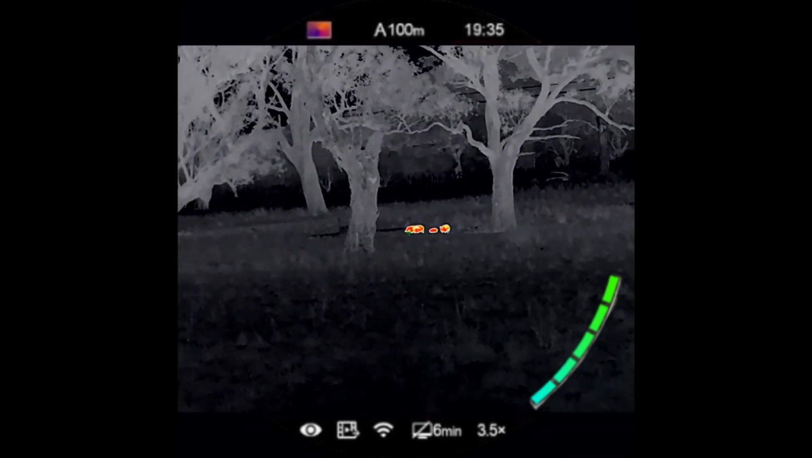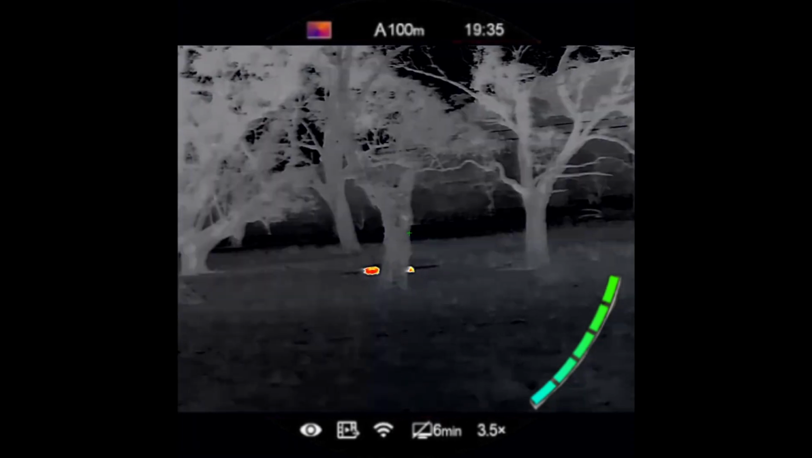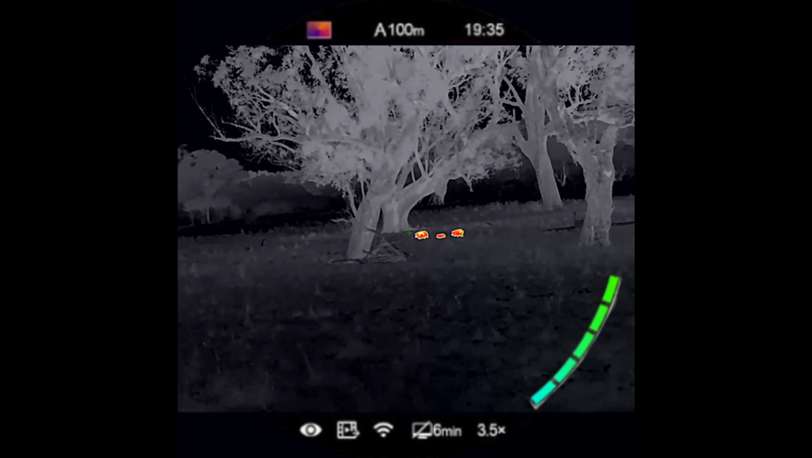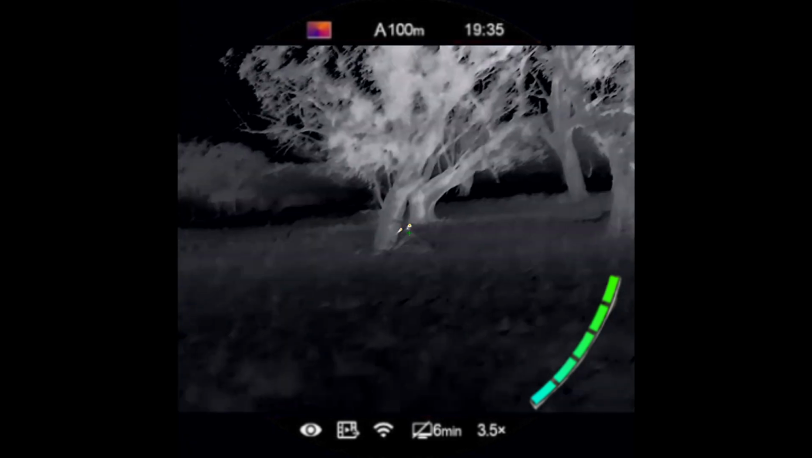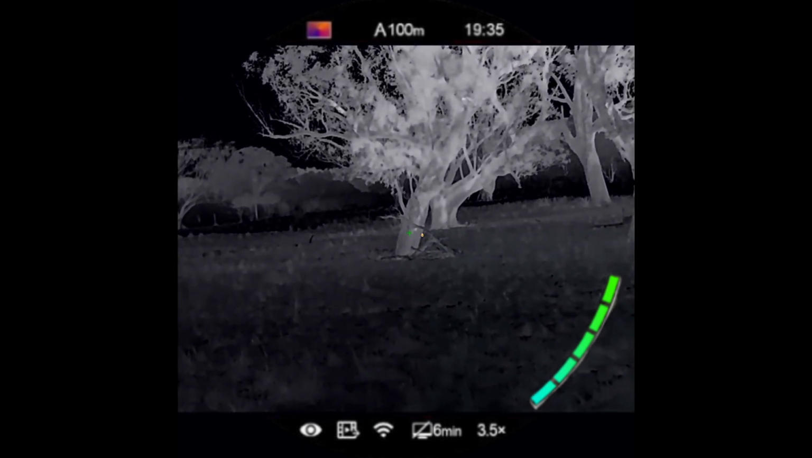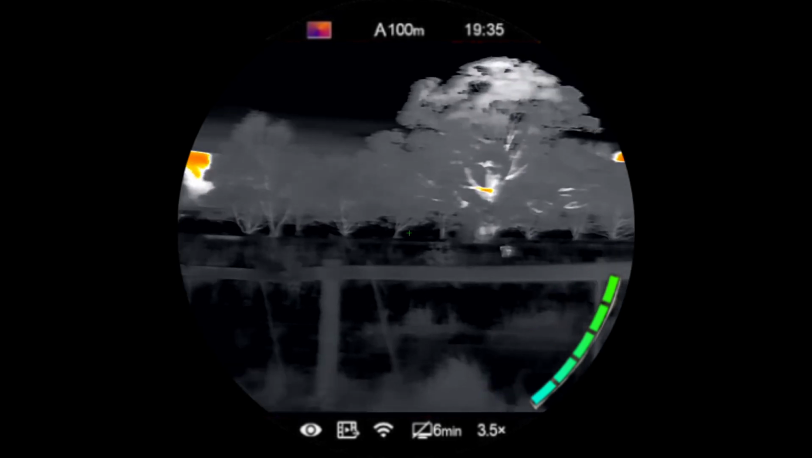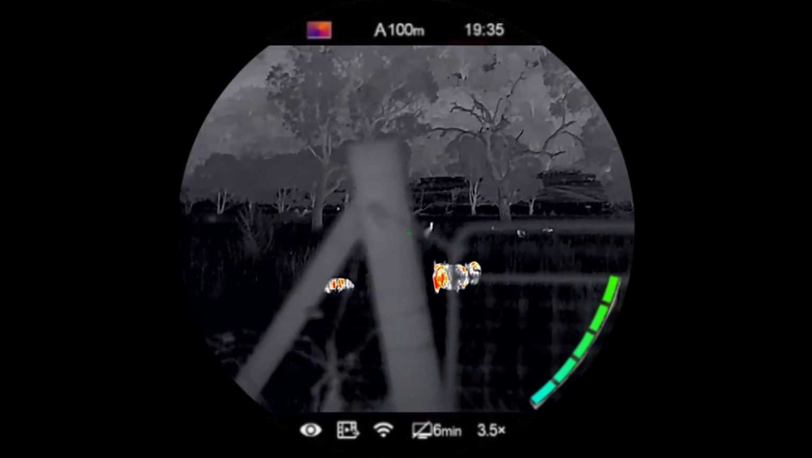Okay. I don't know if I've got to reload it up. I just need him to stop for a second, come on. Oh, come on. On that tree. Okay, I'm at the fence. Ah, man. This kangaroo. Oh, fuck.